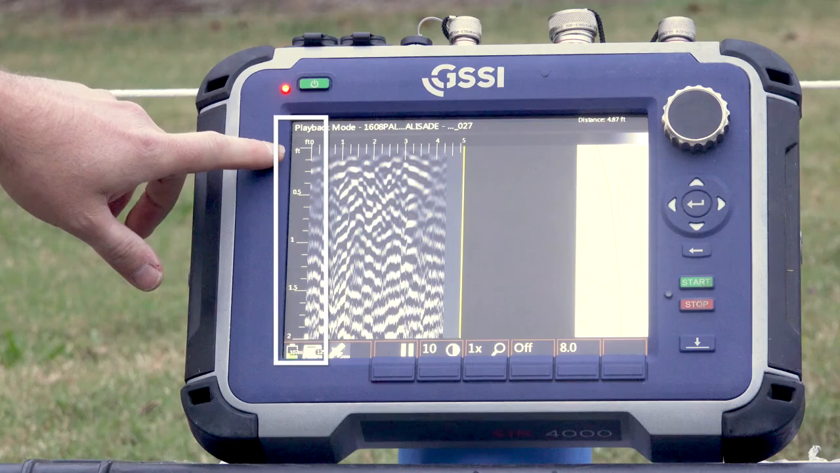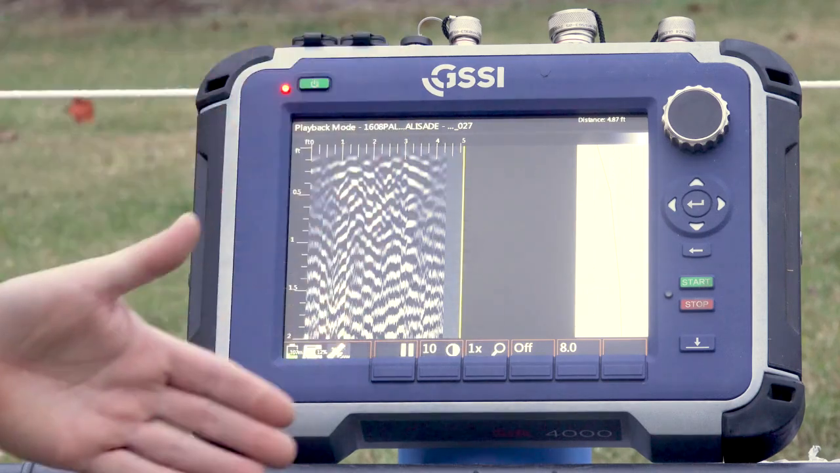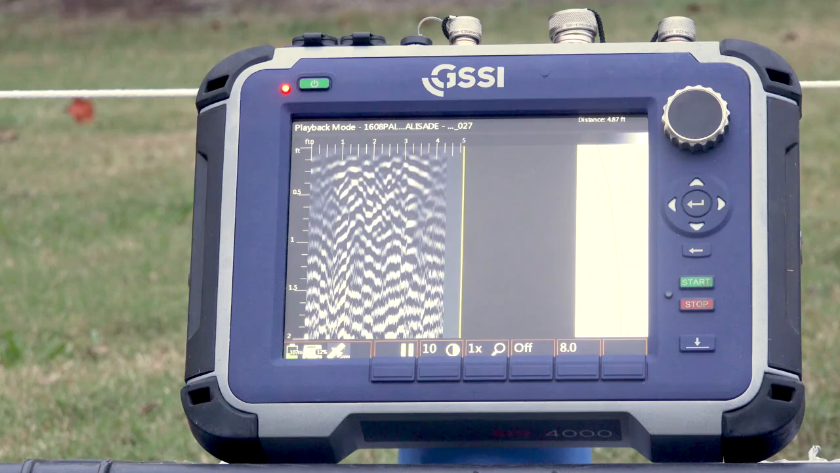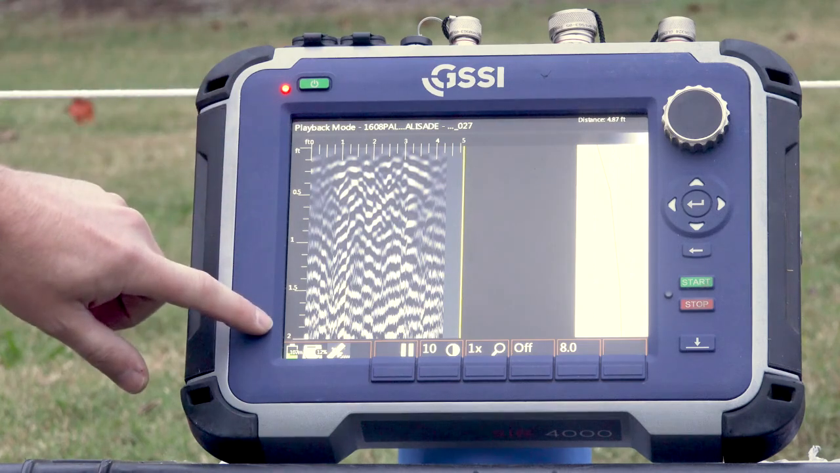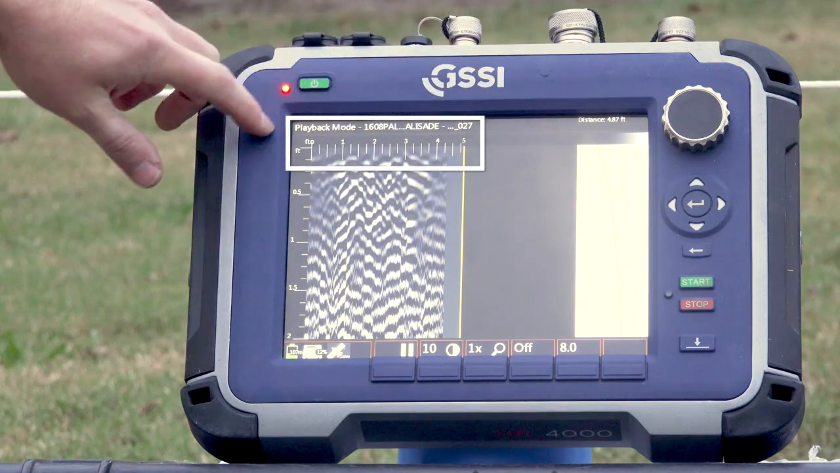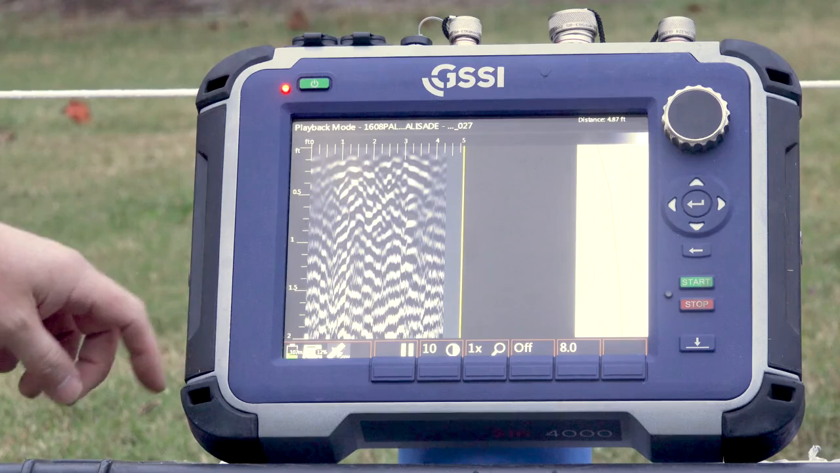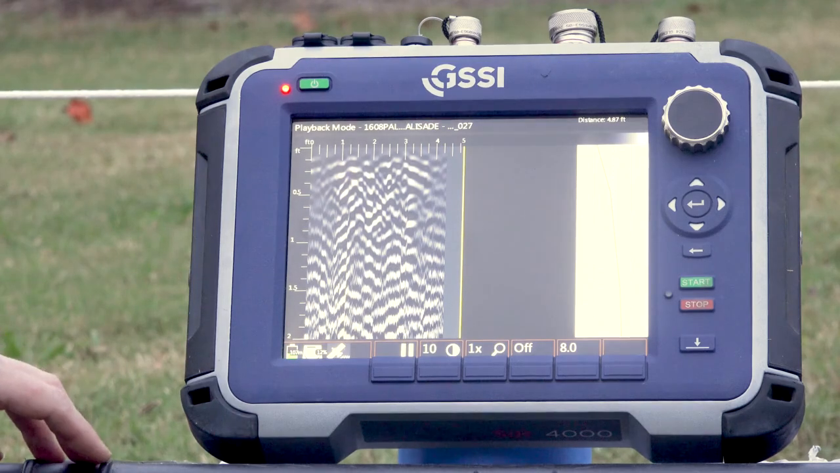This is very similar to looking at the wall of a backhoe trench or the vertical wall of an archaeological excavation. So we have depth on the side, and distance along the top. Both of them are in feet. When you first look at GPR data, you might think it's really just a photograph of a pile of dead zebras or something. It is not. There are actual data in here.